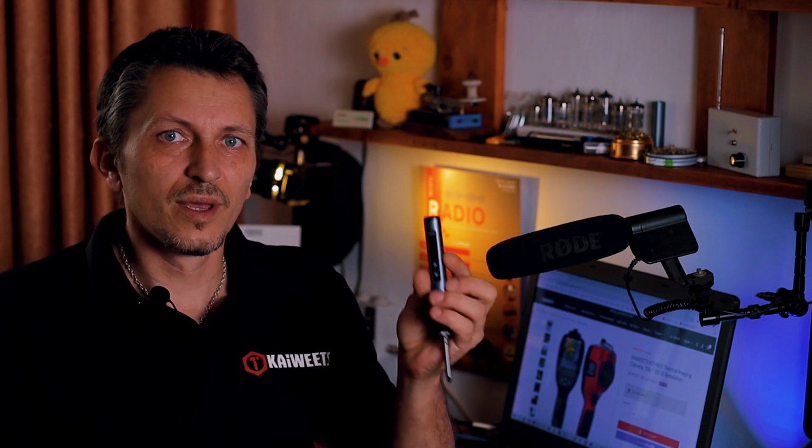I have this USB powered soldering iron. This is the KTI-W01, and I like this one very much as well. And I have one more thing on my wish list that I'm probably going to purchase very soon from the KAIWEETS website, because that one will be the ultimate tool that I would like to have here on the desk to have my electronics lab almost completed with the equipment that I need to properly check the equipment that I'm building.